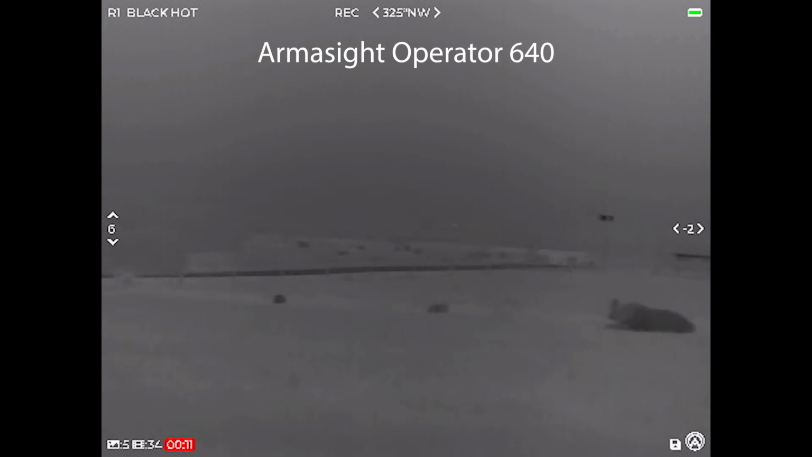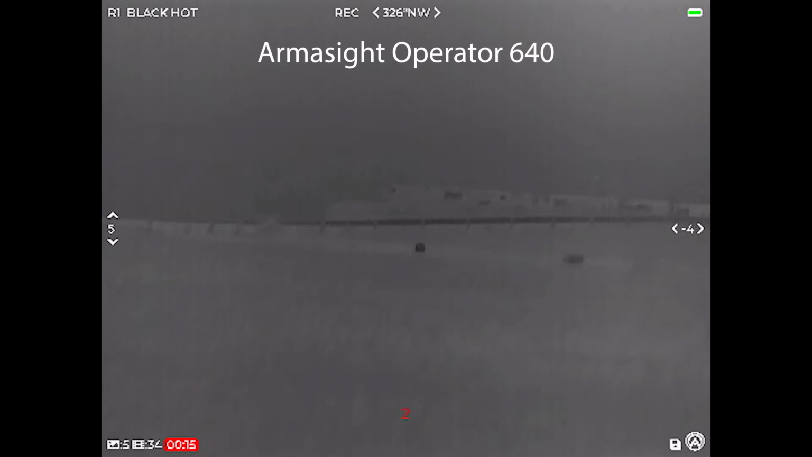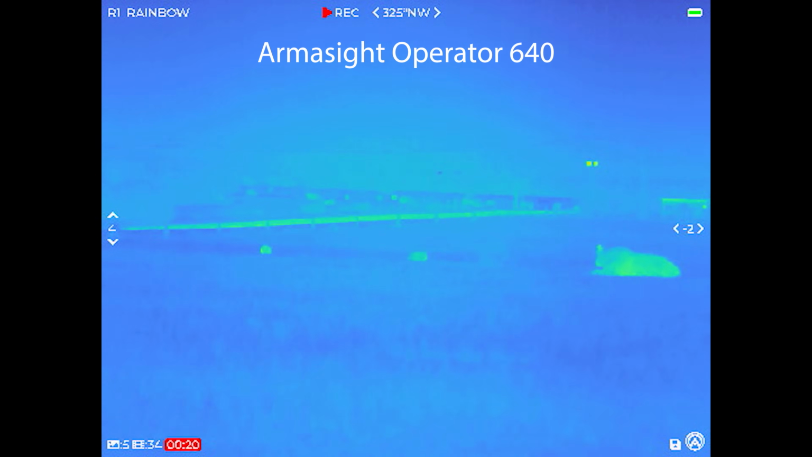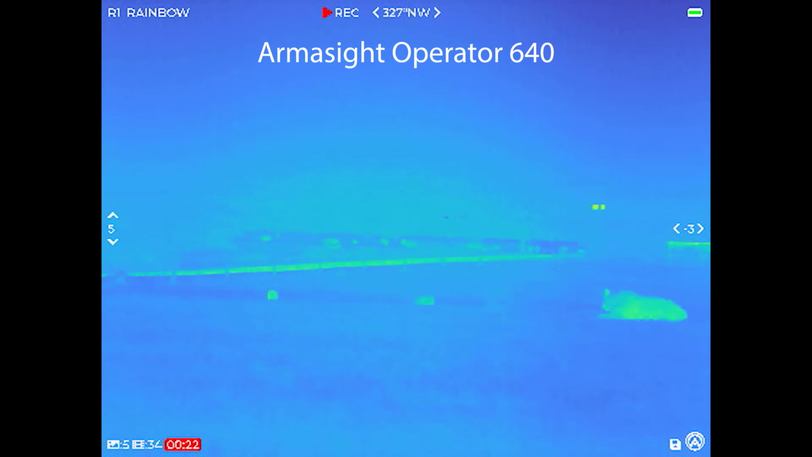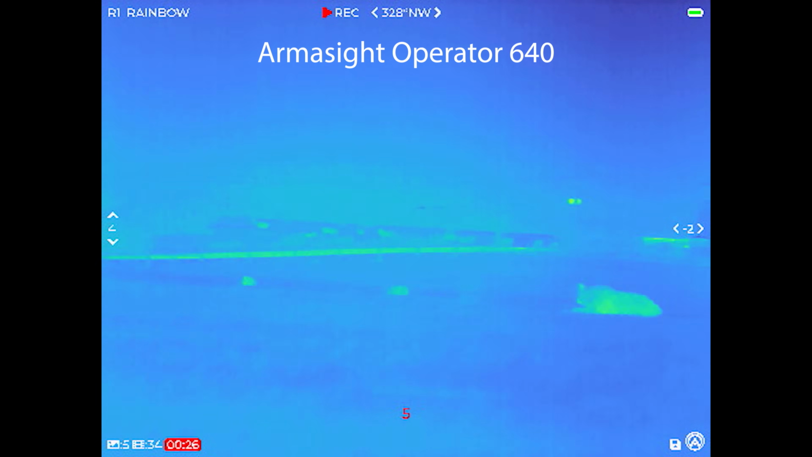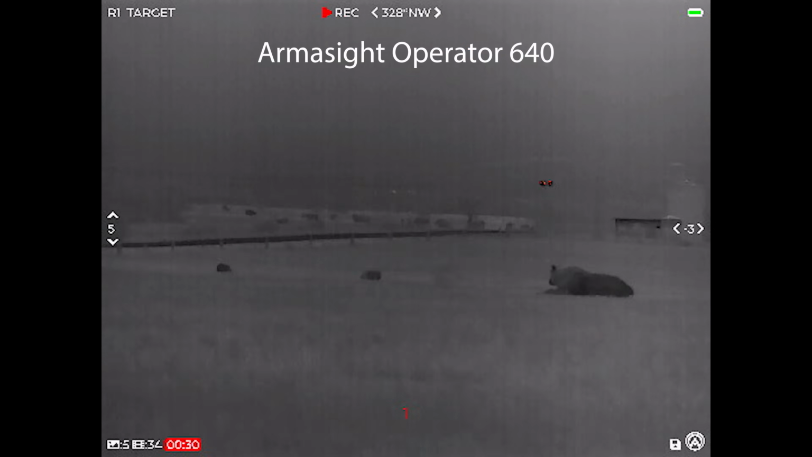The Armor Sight Operator looked really good to the user's eye, especially when you're using it with an optical scope. But one thing I notice about it is that if you are not looking at something actually glowing in your environment, it does kind of lack in the contrast department. But once you actually pick up a heat signature like these cows, then the contrast kind of re-emerges.